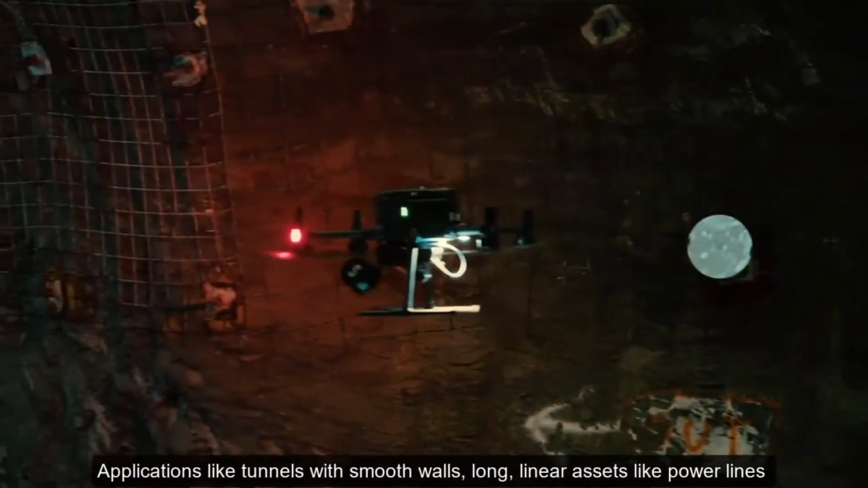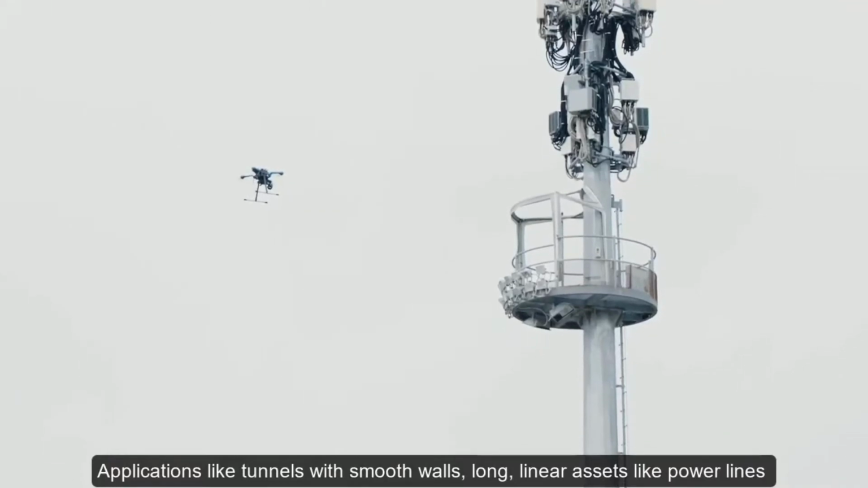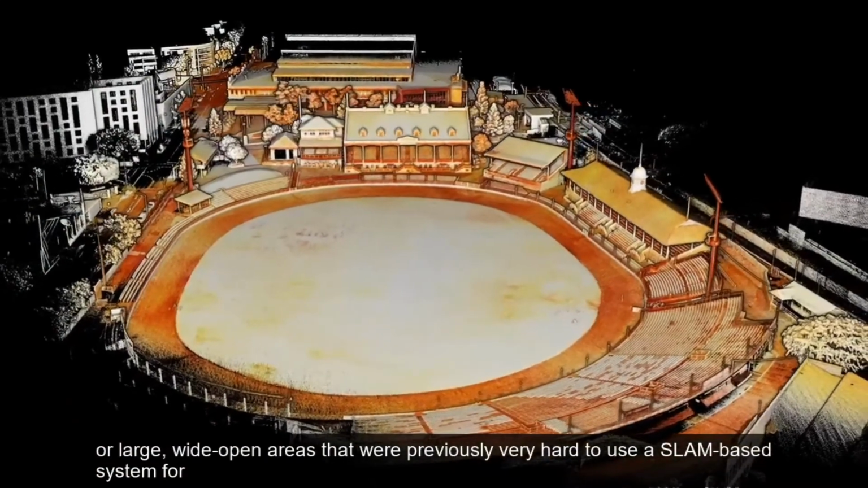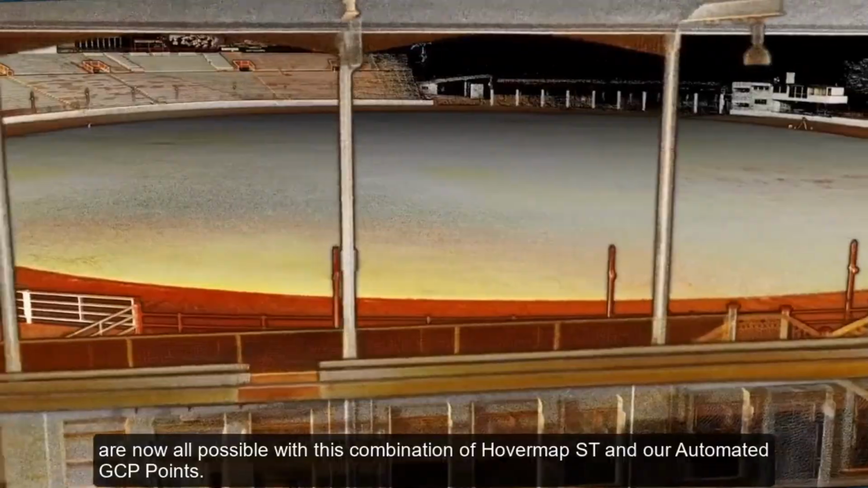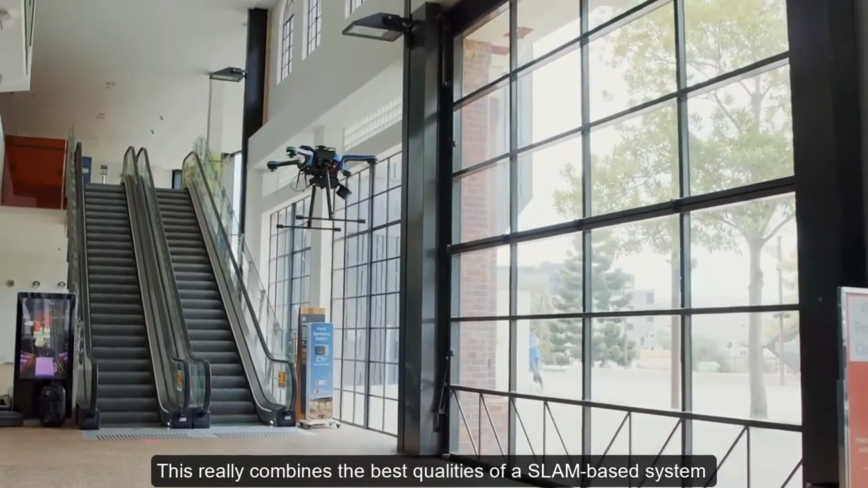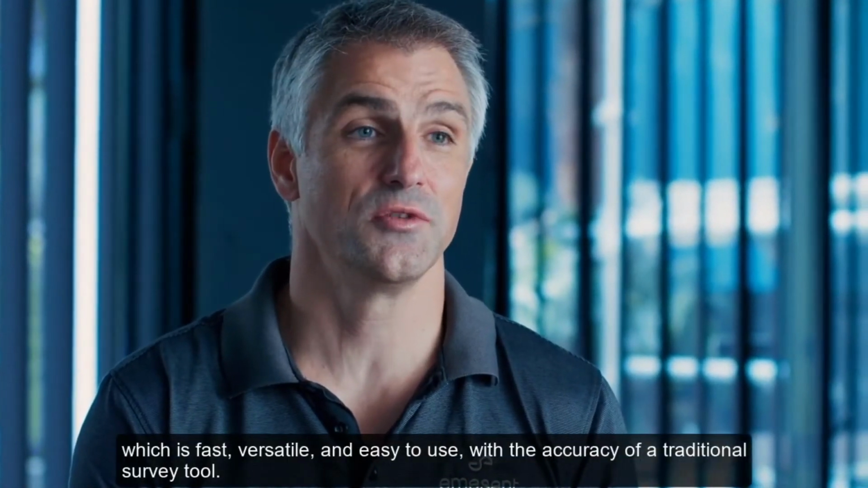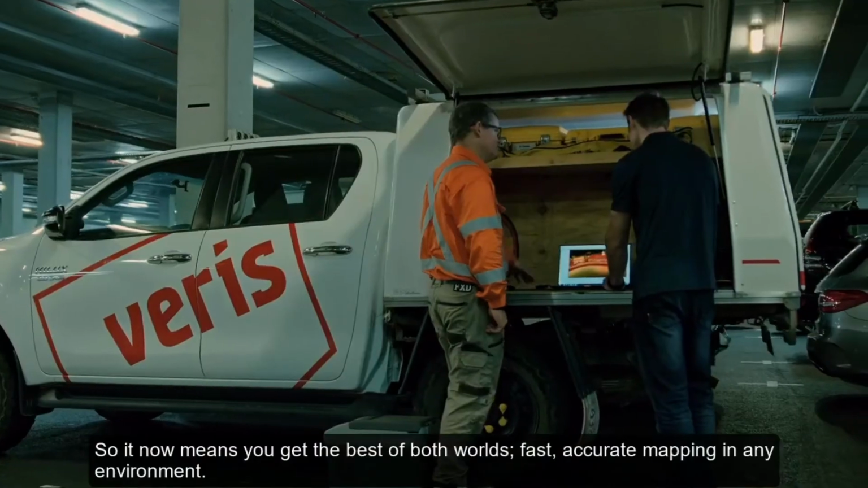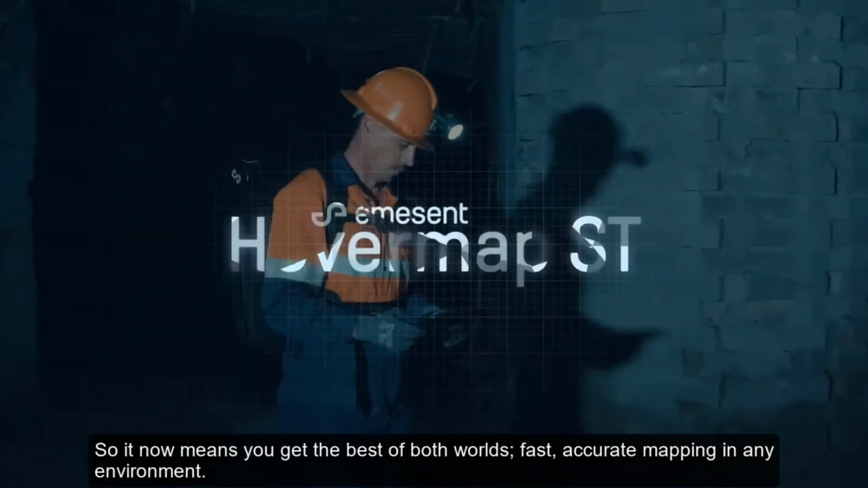Applications like tunnels with smooth walls, long linear assets like power lines, or large, wide open areas that were previously very hard to use a SLAM-based system for are now all possible with this combination of Hovermap ST and our automated GCP points. This really combines the best qualities of a SLAM-based system, which is fast, versatile and easy to use, with the accuracy of a traditional survey tool. So it now means you get the best of both worlds, fast, accurate mapping in any environment.